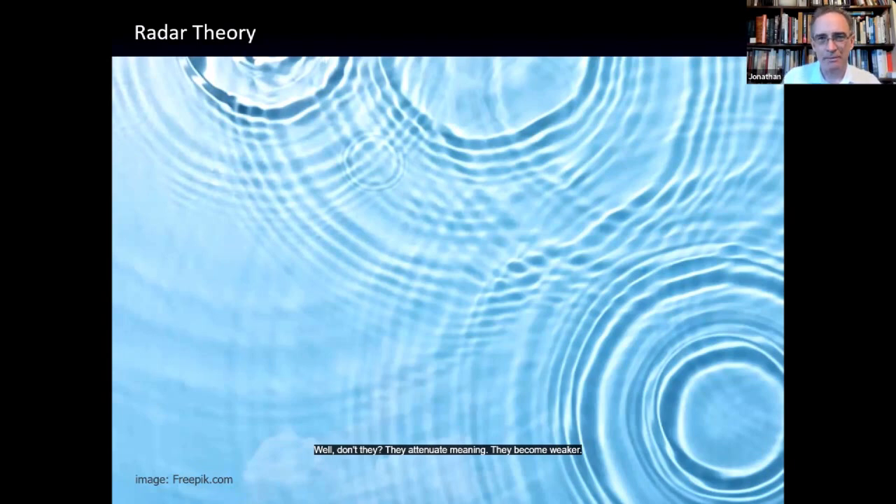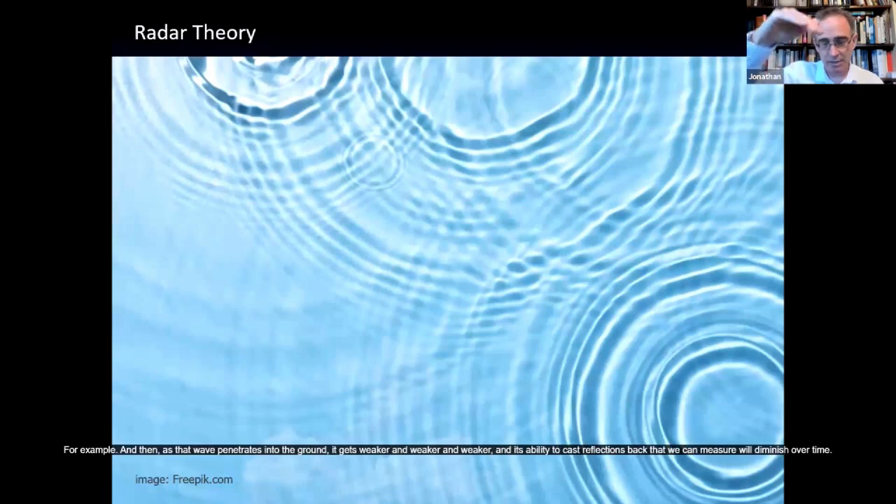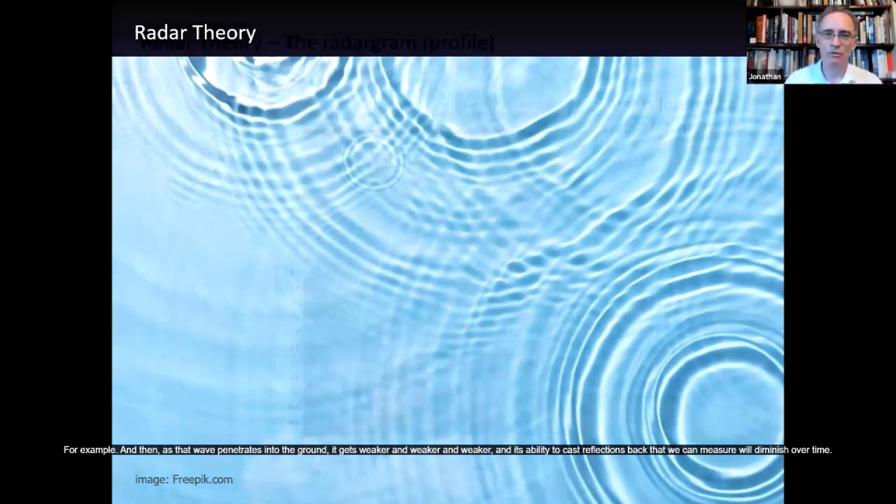They attenuate, meaning they become weaker as they travel away from the point of impact. The waves gradually diminish in strength until they totally disappear. They're absorbed or attenuated by the medium. And it's the same way in the ground. So the radar wave energy is coming in. It starts very strong. There's a sharp return from the surface of the ground, for example. And then as that wave penetrates into the ground, it gets weaker and weaker and weaker. And its ability to cast reflections back that we can measure will diminish over time.